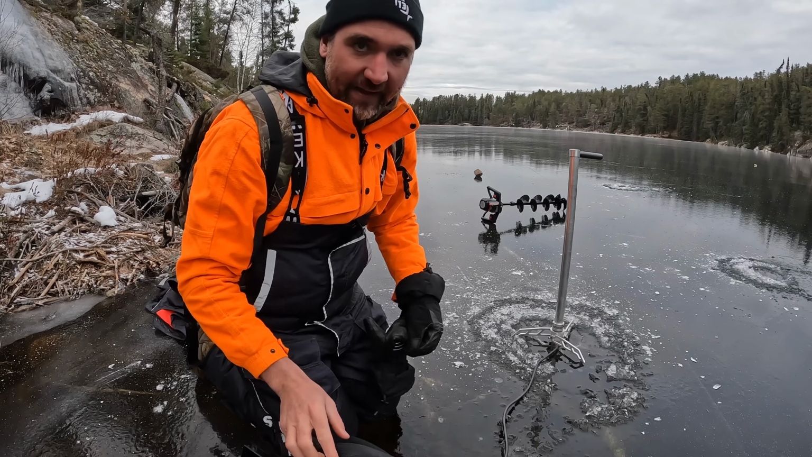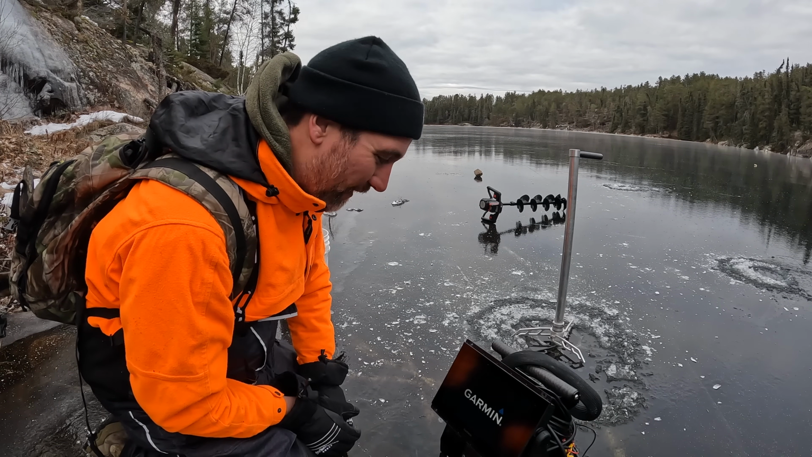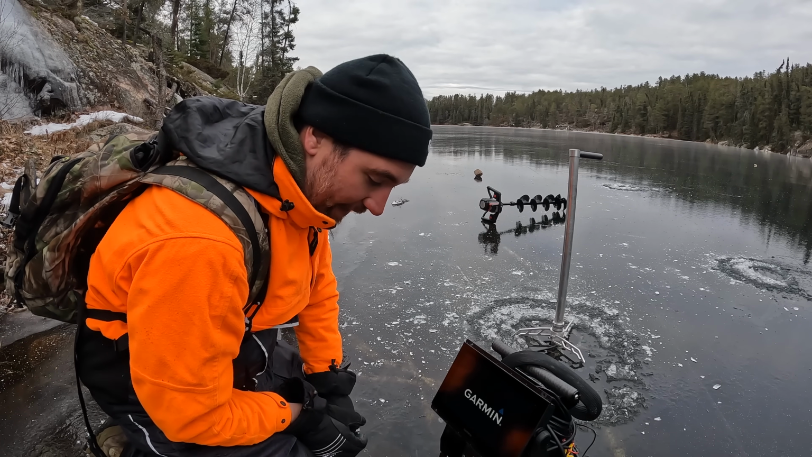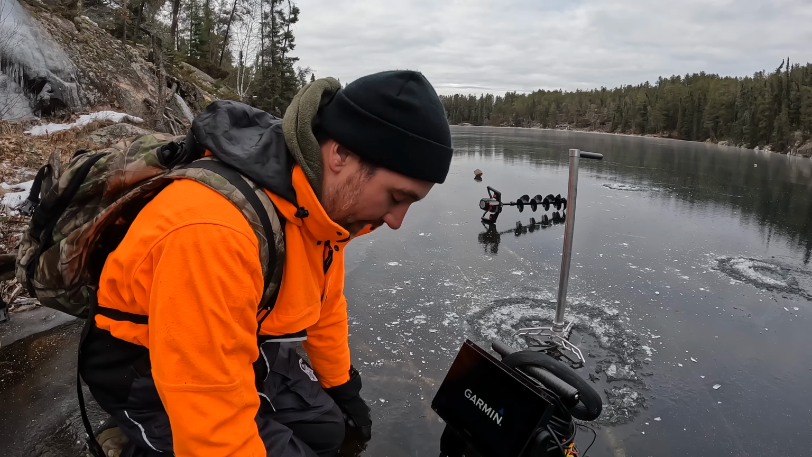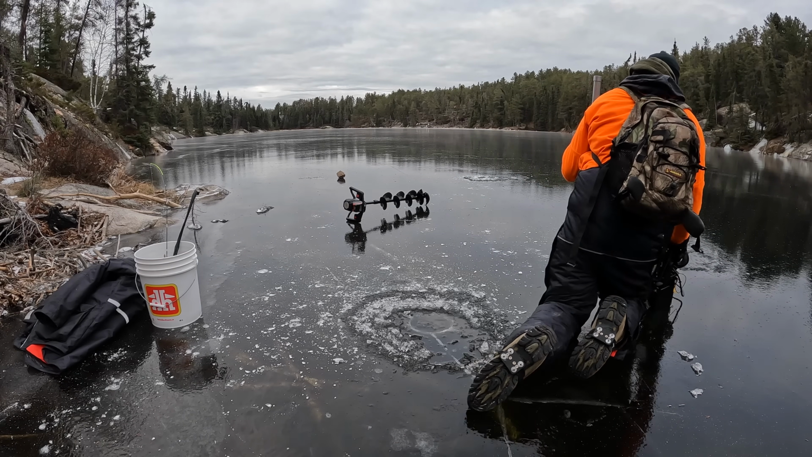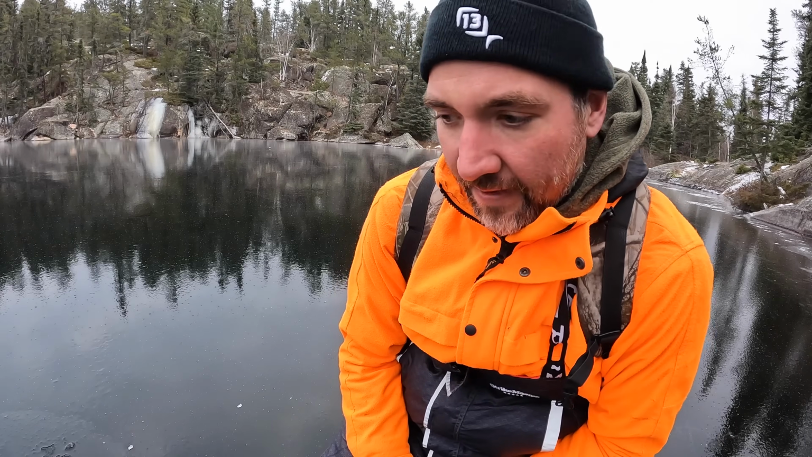Set up old Sally and let's see. This thing alone weighs more than everything I hauled in here. Rods, bucket, tackle, auger, extra jacket, Strike Master floater jacket that I should be wearing right now instead of my pumpkin hoodie. So we got her teed up here.